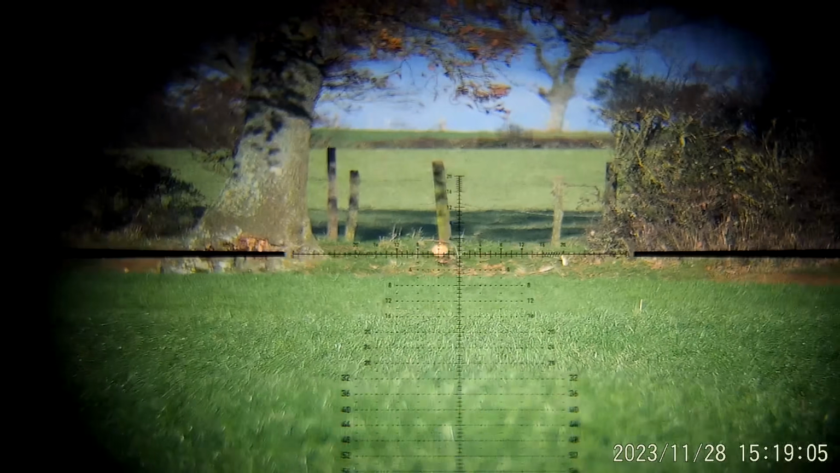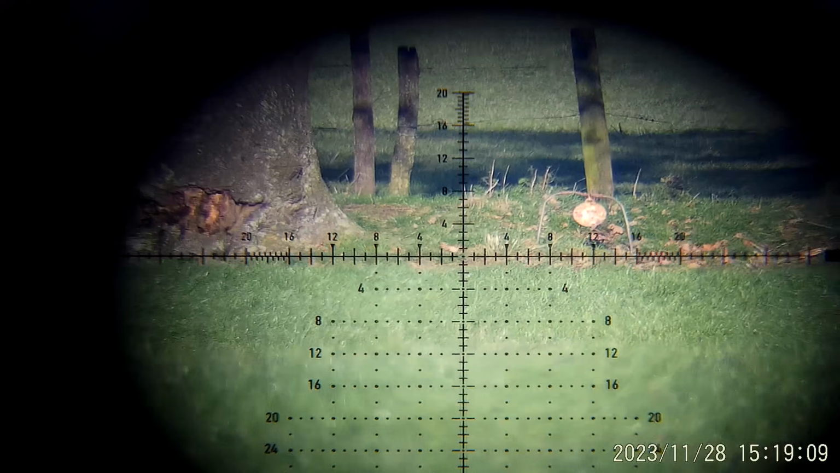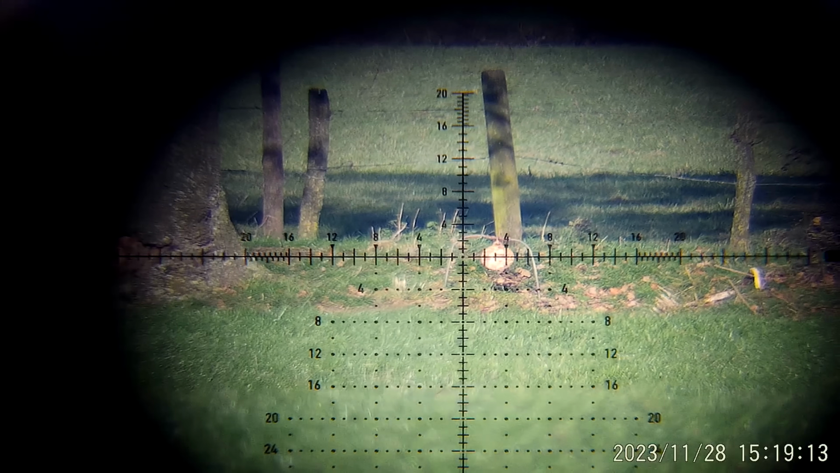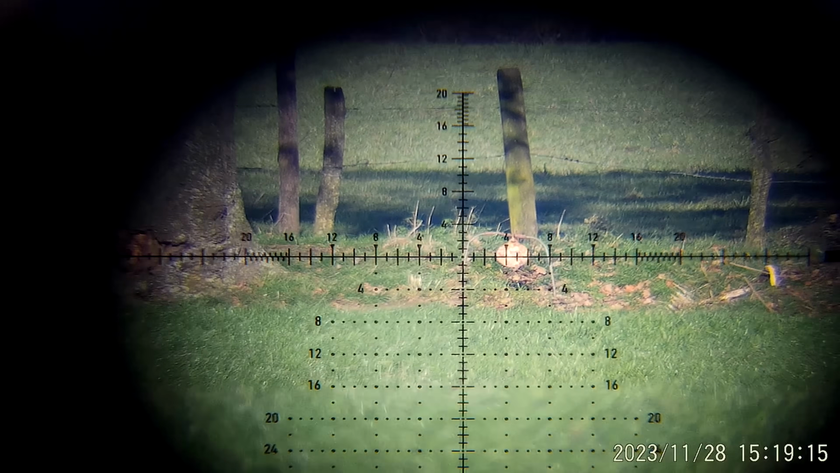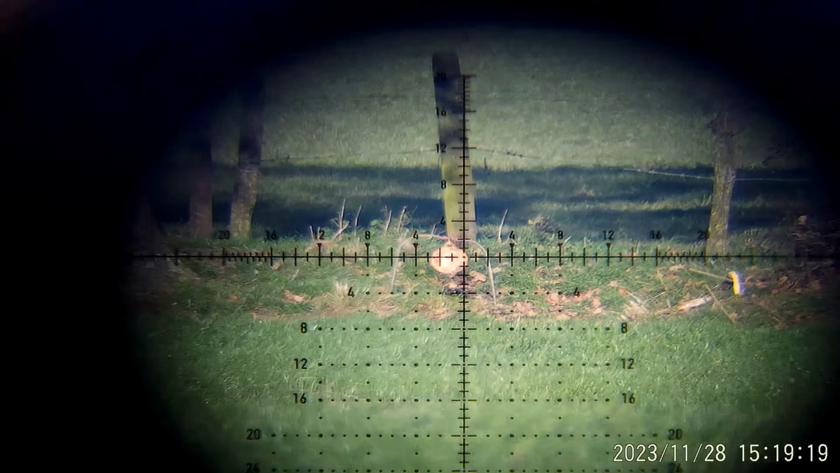Right, zoom that in. There we are. So I'm reckoning I'm probably going to give that about three MOA there on the windage. Let's zoom in a little bit more.